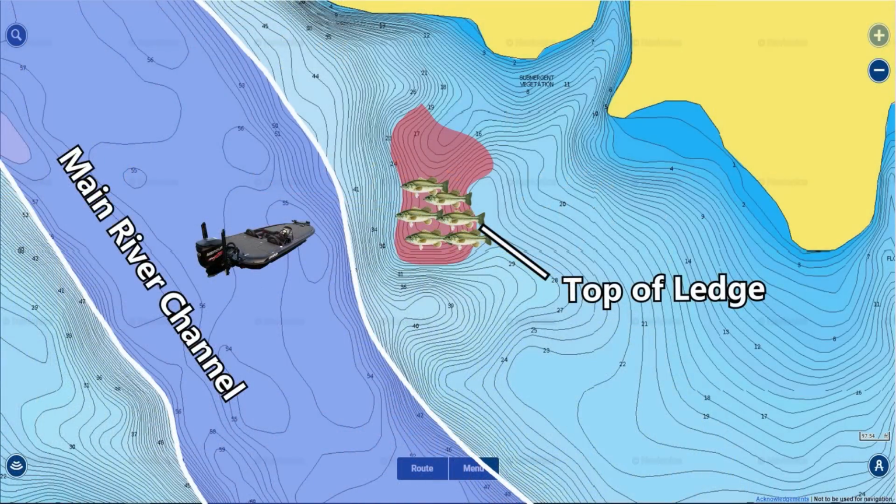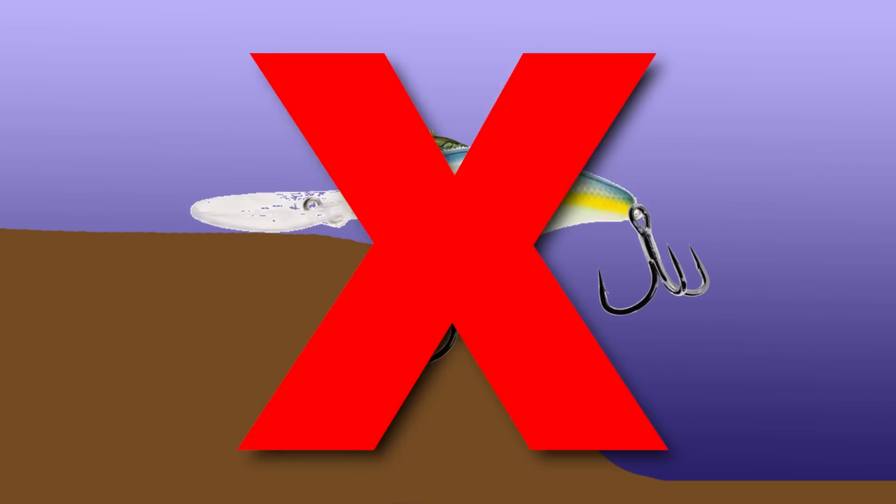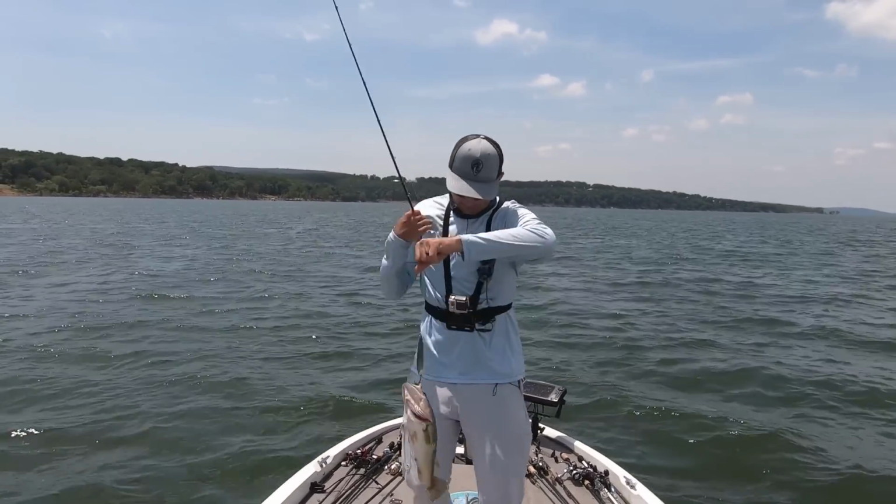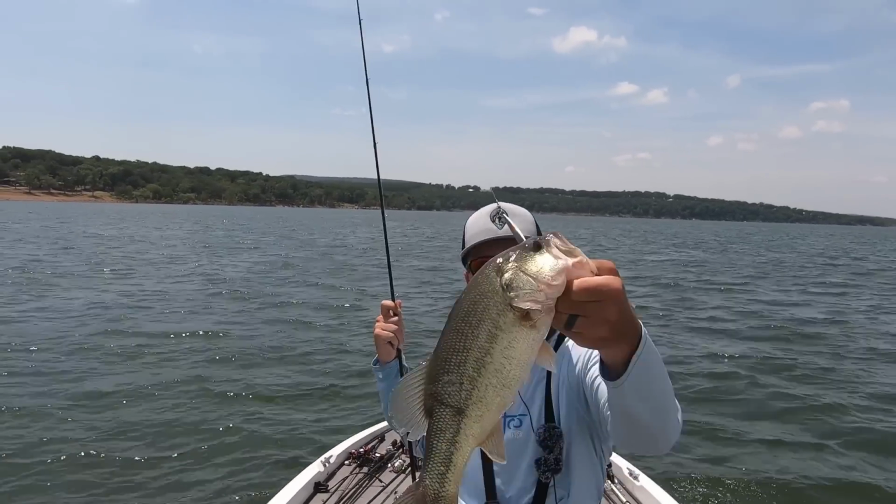In this first example, we have an offshore ledge, and there's a school of bass sitting on the edge of this ledge, and a lot of these fish are suspended 3 to 5 feet off the bottom. In this situation, I tried to start by fishing a football jig and a crankbait on these fish and never got a bite. And after I thought about how these fish were positioned, I decided to pull out the flutter spoon, and on my first cast, I caught a fish on this exact spot